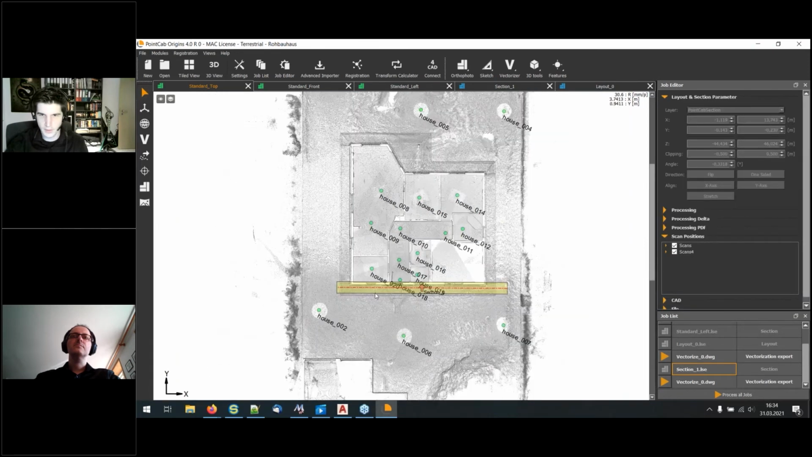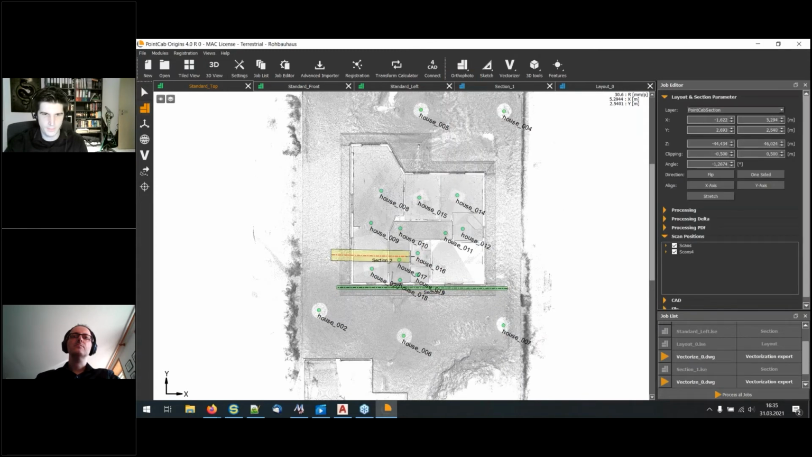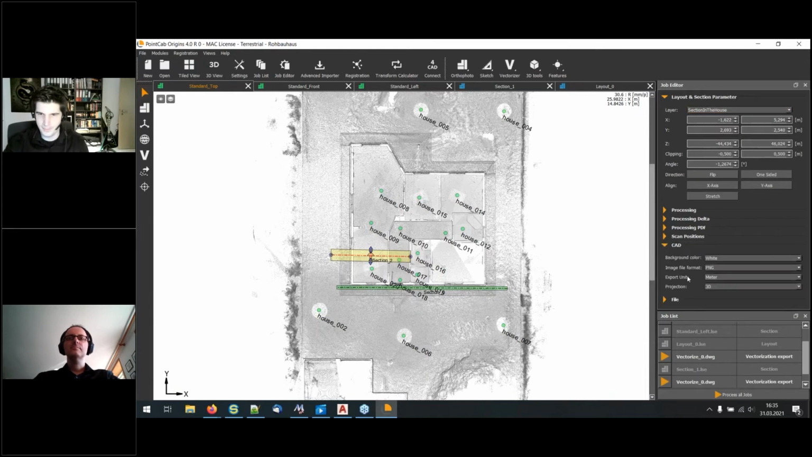You see here the section, which I've calculated, it's on the layer PointCab section. But if I create a new one, for example, let's put it here. And let's say it's not PointCab section, but it's section in the house. Great name. I know I'm very, I have the best names ever.